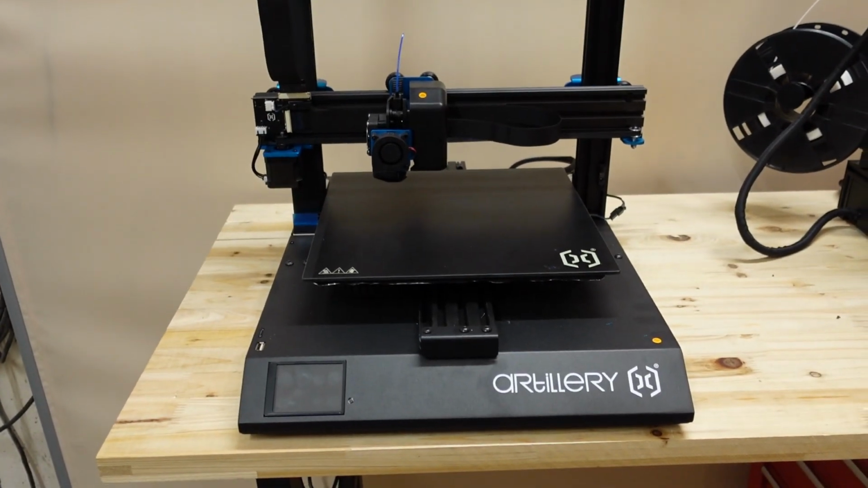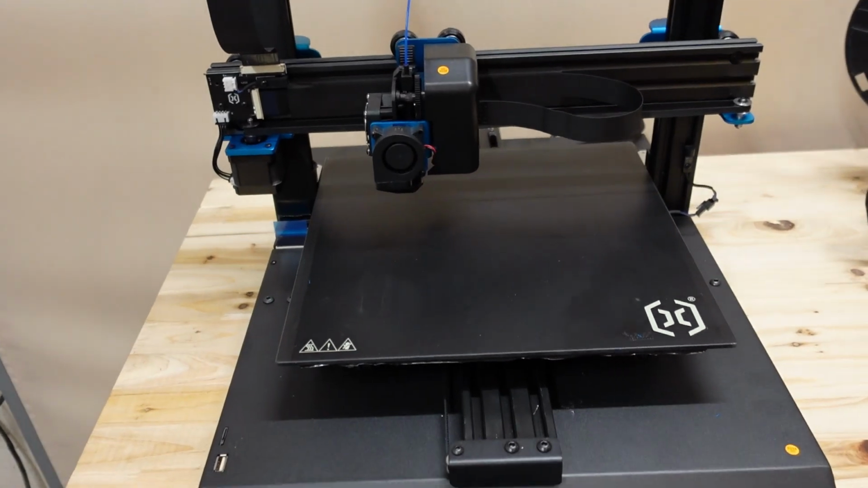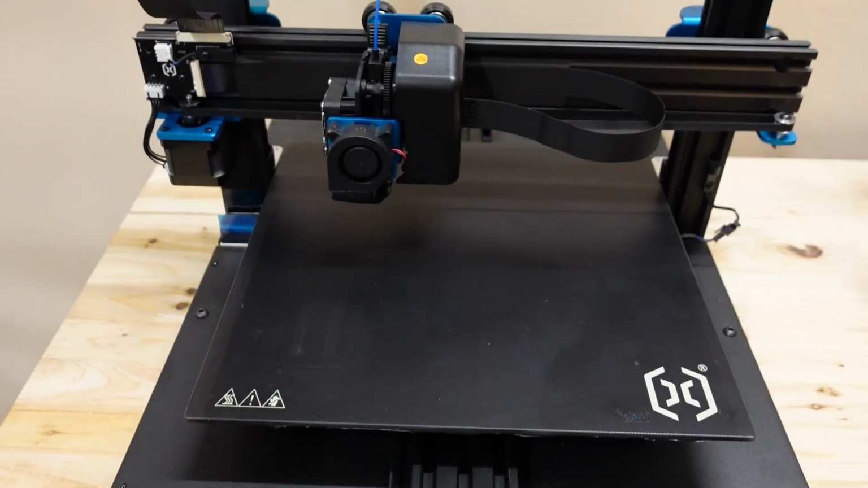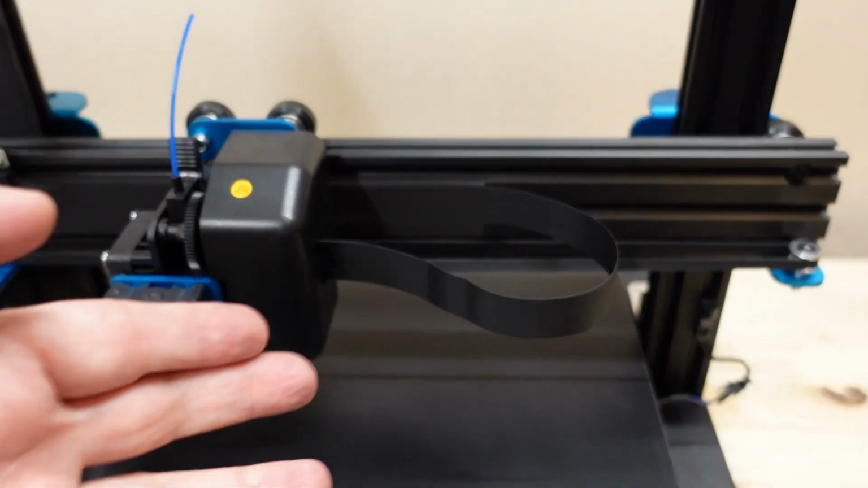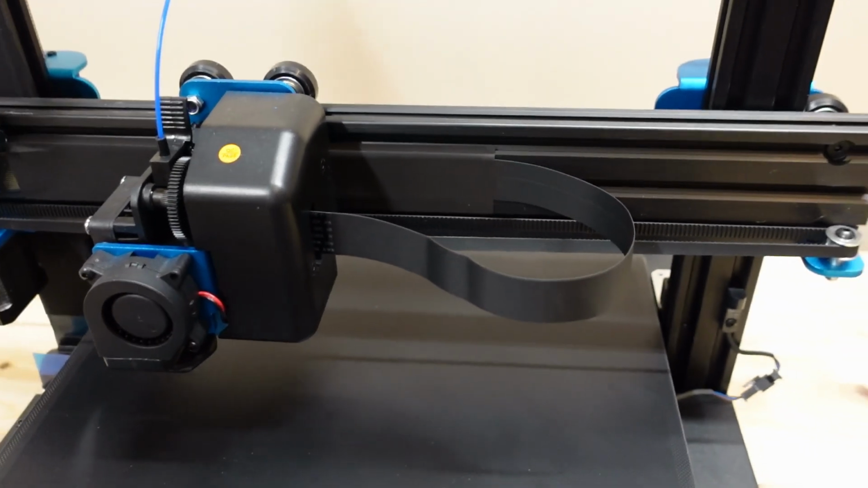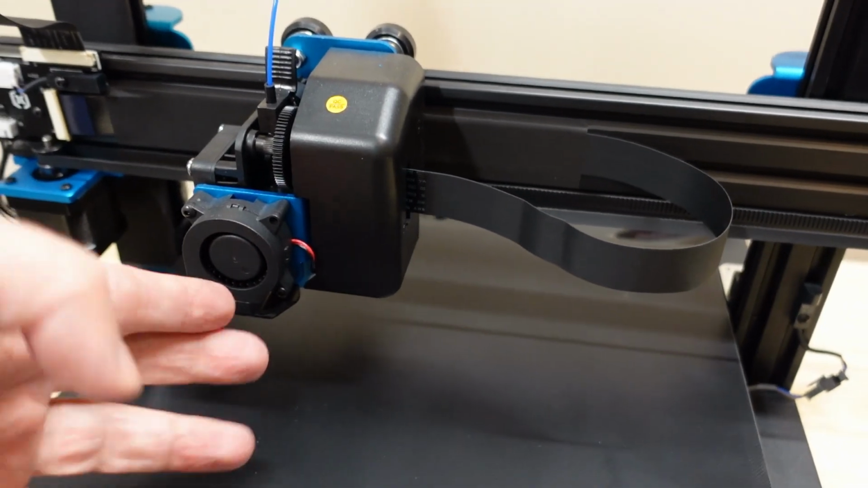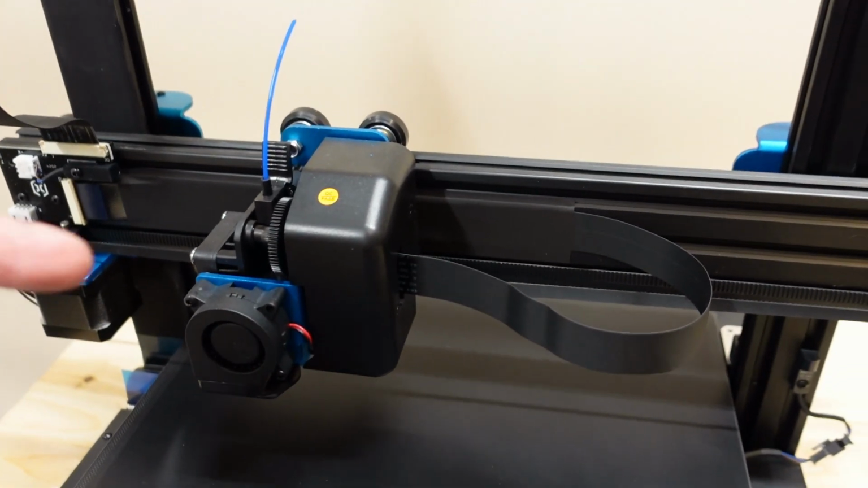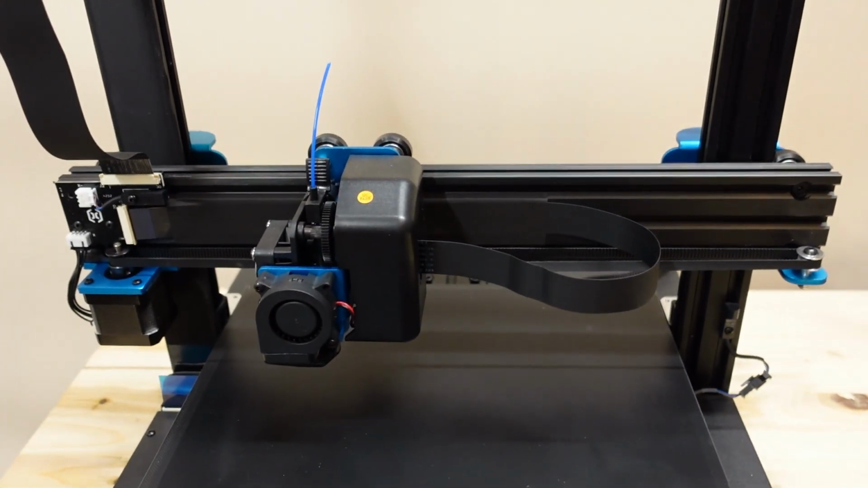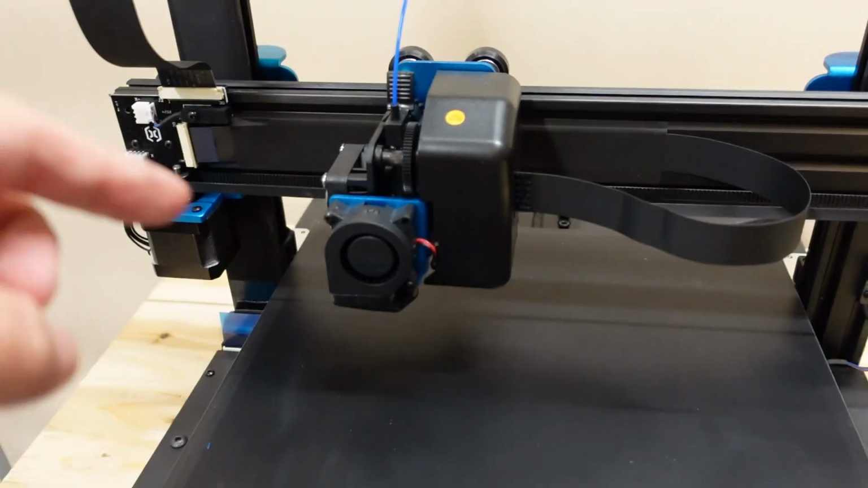This is the Artillery Sidewinder, and 2 things I want to check here with the thermal camera. I want to visually see those 4 mysterious cold spots on the printing surface, and also I want to check, is there any heating of these ribbon cables. I thought that these ribbon cables are used only to transmit the data, but here they also provide the current for the hot end, for example. Of course, I found out in the meantime that it's using more than 1 wire for this, but let's see if there is some extra heating on these wires if I heat up the nozzle.